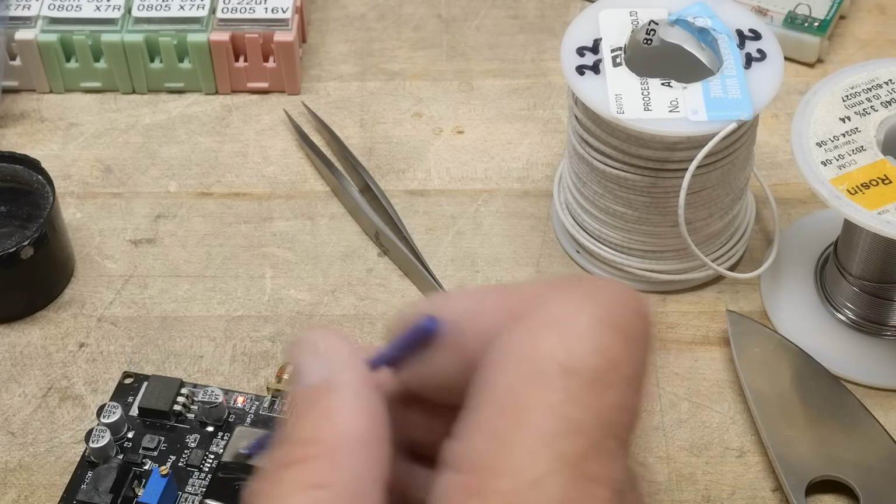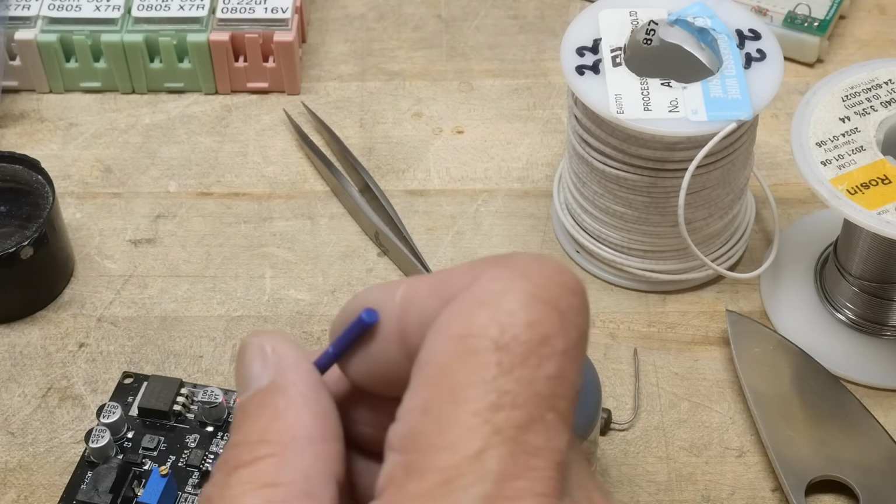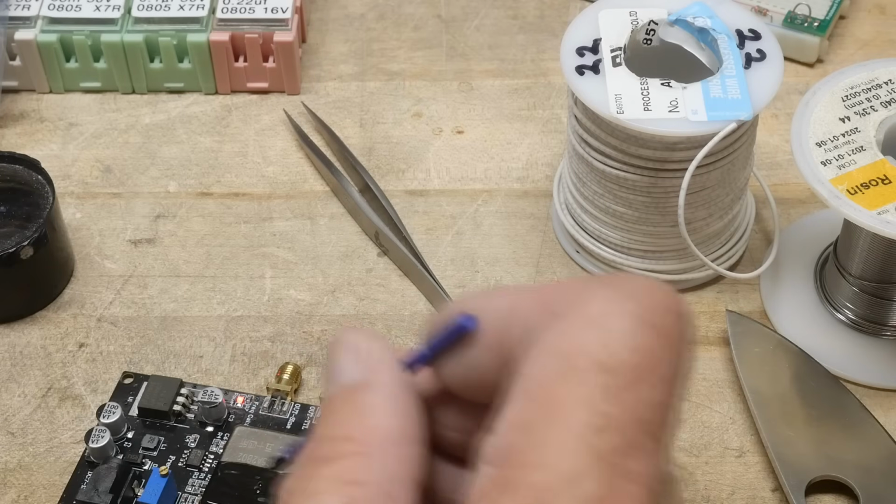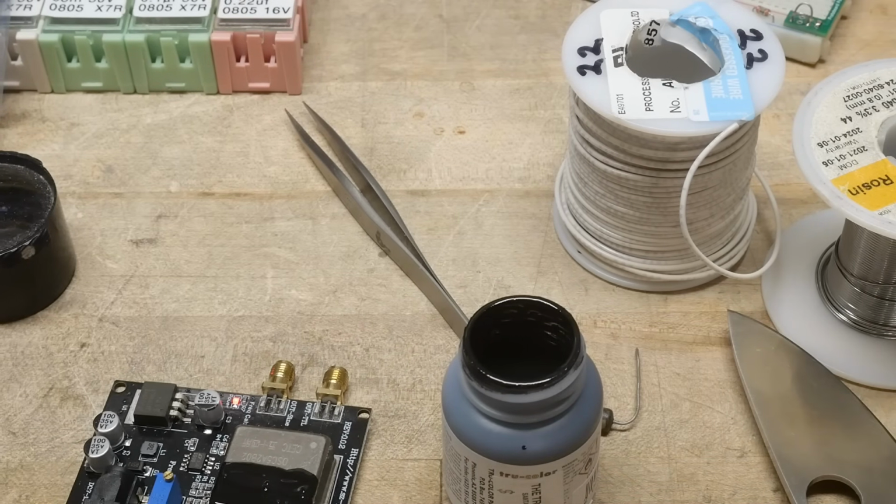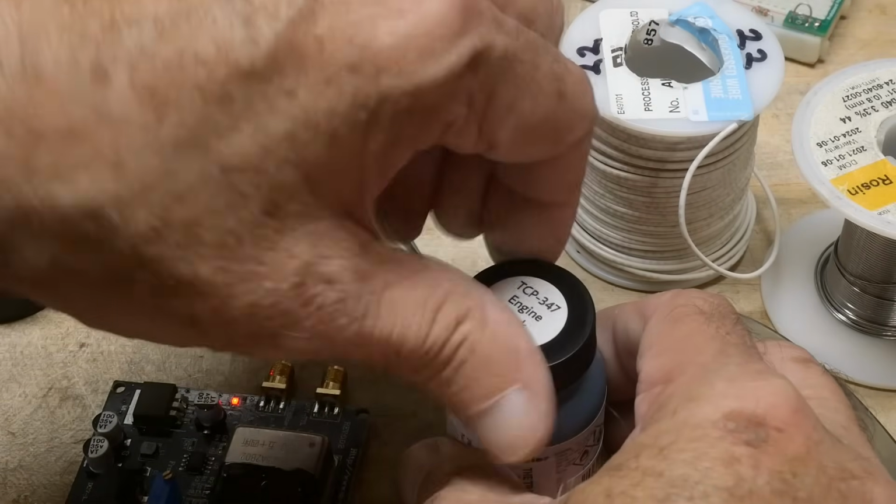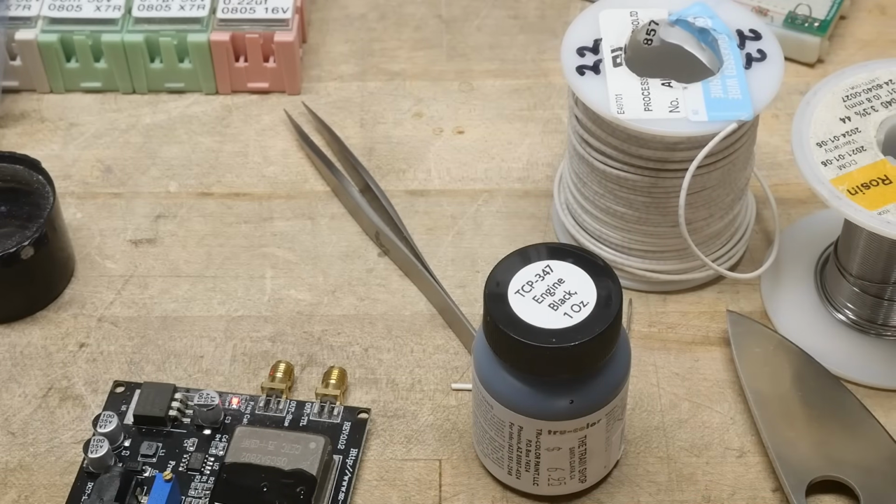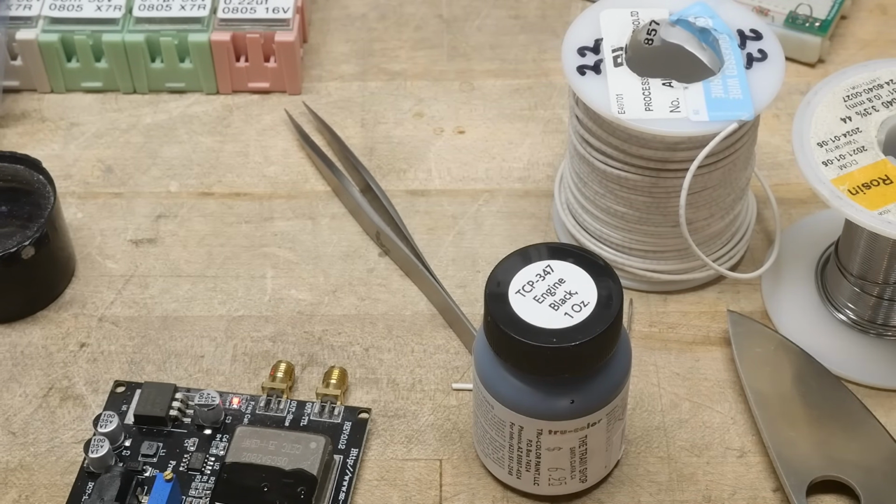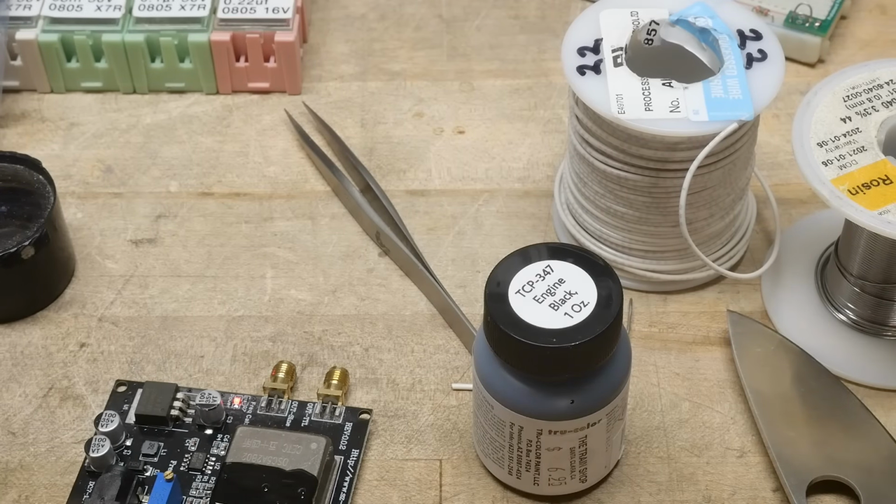Get rid of the air bubbles. All right, and I can just throw that paintbrush away. Look at that, poof, gone. I'm assuming this is flat black since it's engine black, but it doesn't say flat. So we're going to let it dry, but let's see what it does already.